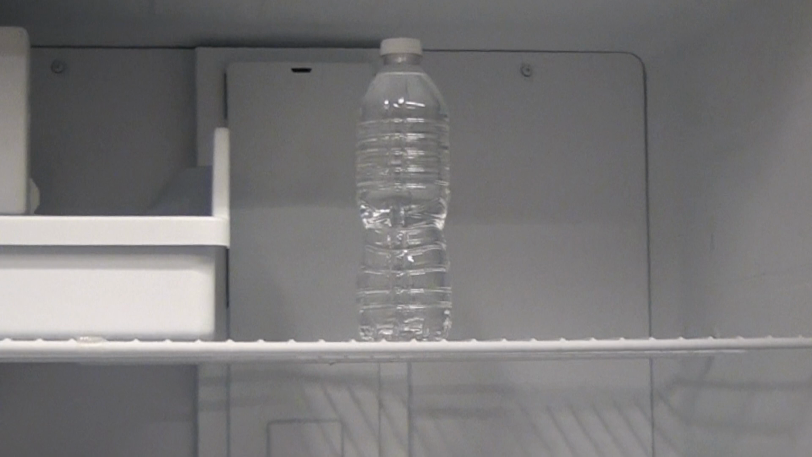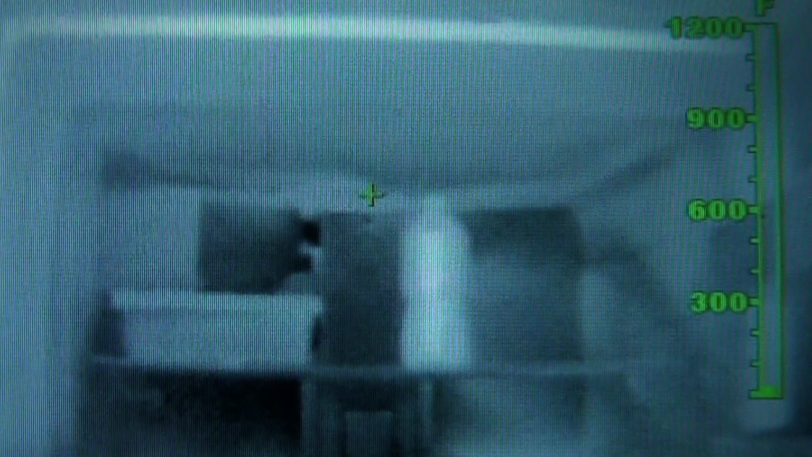If we take the same bottle at the same temperature and place it in a cold environment like a freezer, what color is the bottle displaying as now? Given that the surrounding environment is colder, the bottle is now the hottest thing in the screen and is showing as a hot object and brighter white, even though it is the same temperature as in the last example.